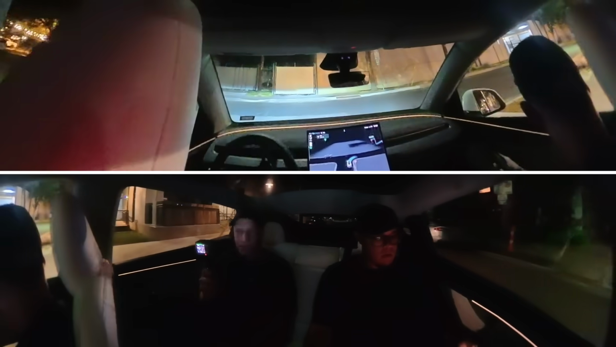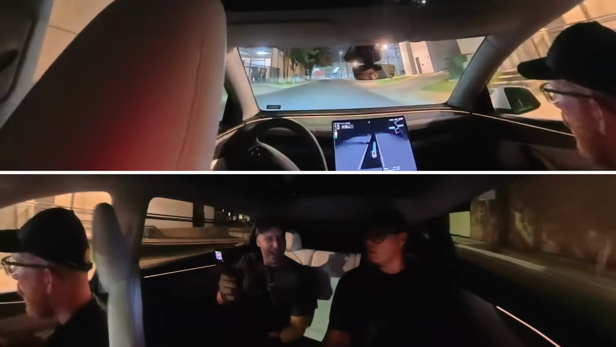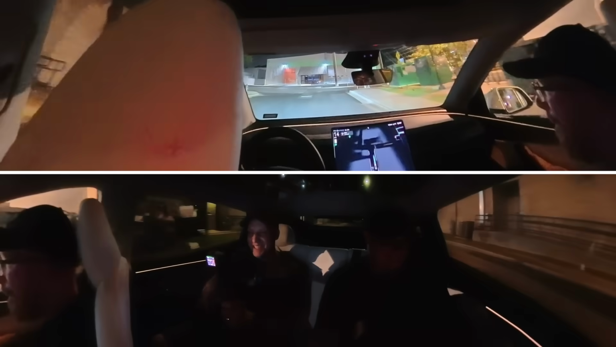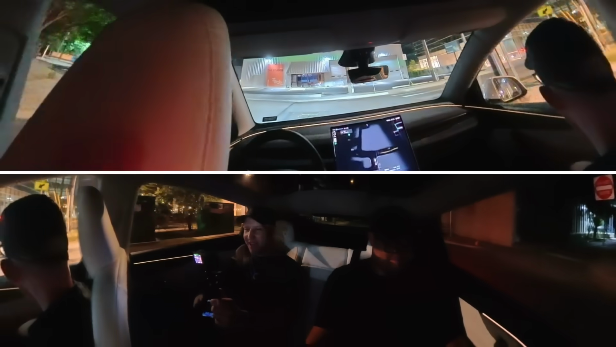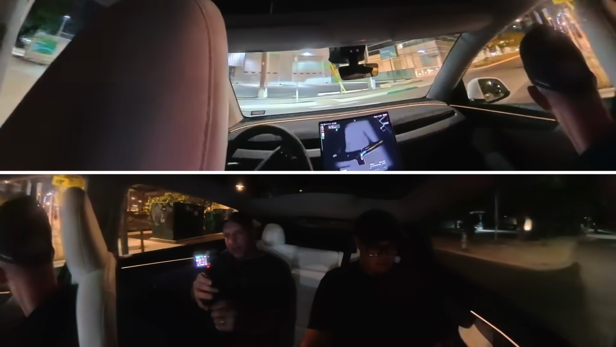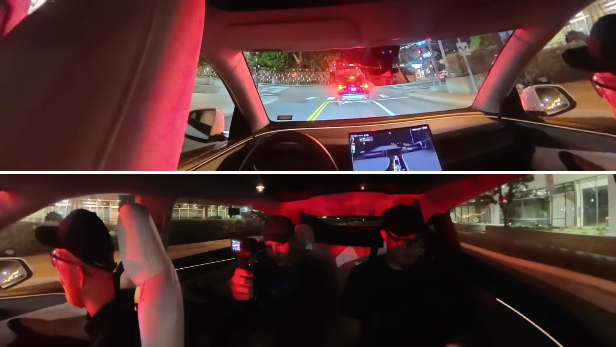So a lot of creep in here, and it does pull out. Already, I'm not gonna lie, it feels a little more cautious. It's only one turn, but that one turn felt a little more like it was looking around than I feel like it was doing earlier today. And that is not a bad thing at all. So again, another right turn. And we do have one left turn, it looks like.